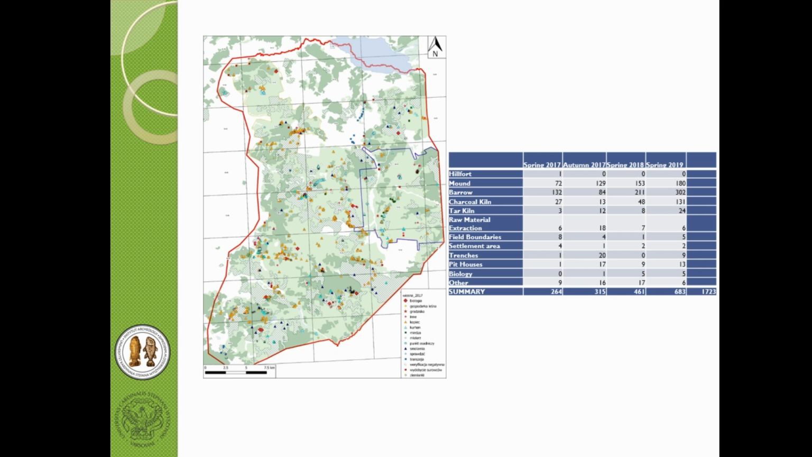And this is how our results look. One month ago we made a two-week field survey, and we investigated all of the remaining areas. So we might say that we have covered by our surface survey almost all of our area of interest. At this moment we have 1,723 sites verified in the field. I know that there are some archaeologists who claim they found 20,000 archaeological sites in this area, which I think is